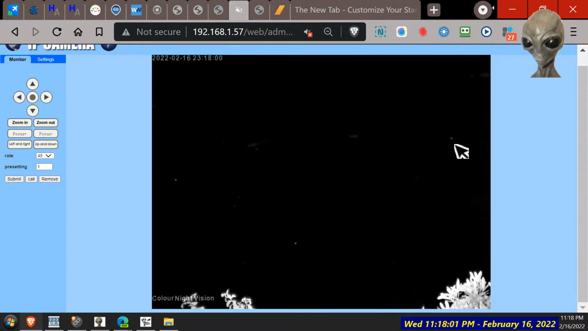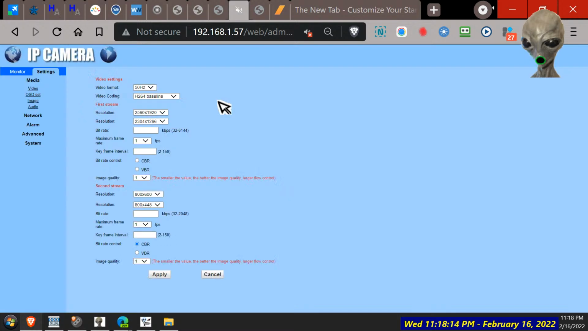Star. Star. You can see it on black and white mode quite easily, can't you? Now if you go to colour, you won't see those, I doubt. Let's just do a check on that.